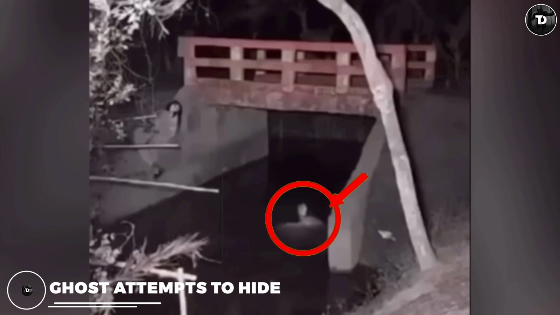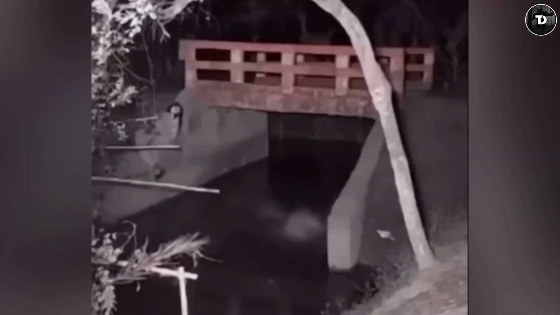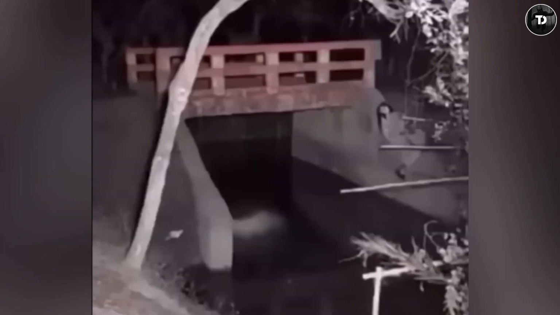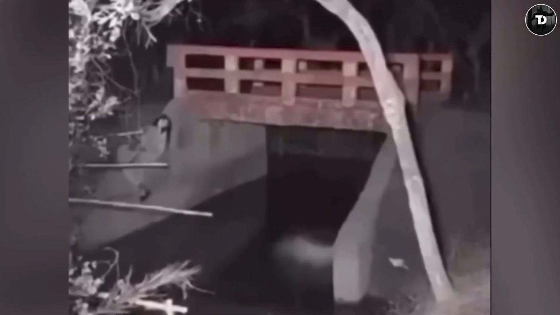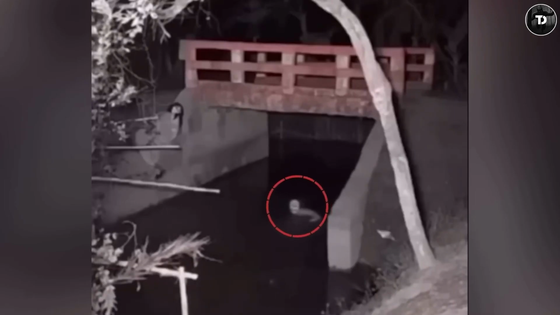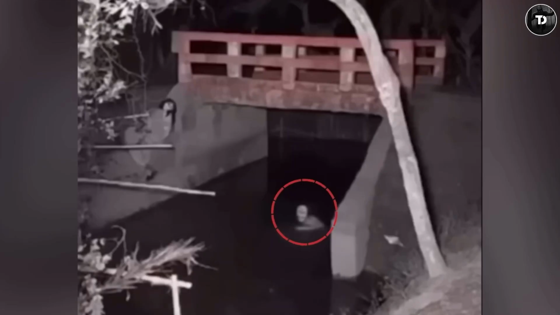Ghost attempts to hide. Look at this footage. The ghost tries to hide inside the water. According to my point of view, the ghost fell asleep and fell inside the water. Jokes apart, when this footage was released on social media, many were frightened to watch. The trail camera was fixed near the bridge next to the haunted house.